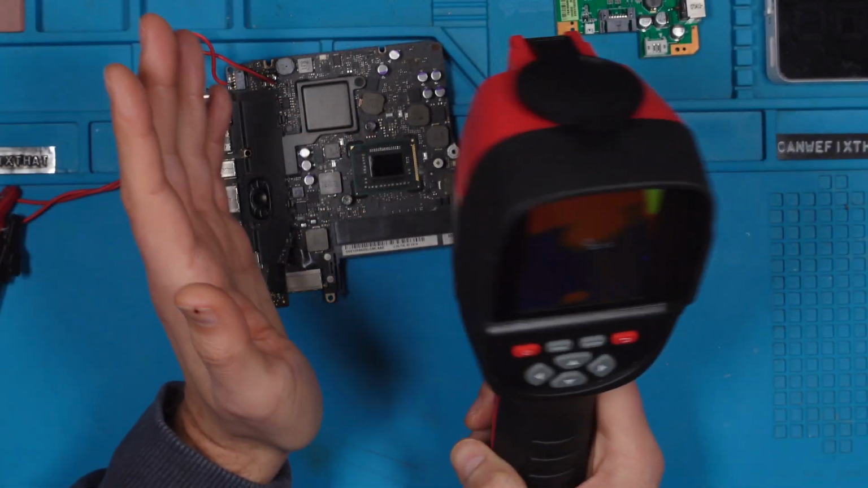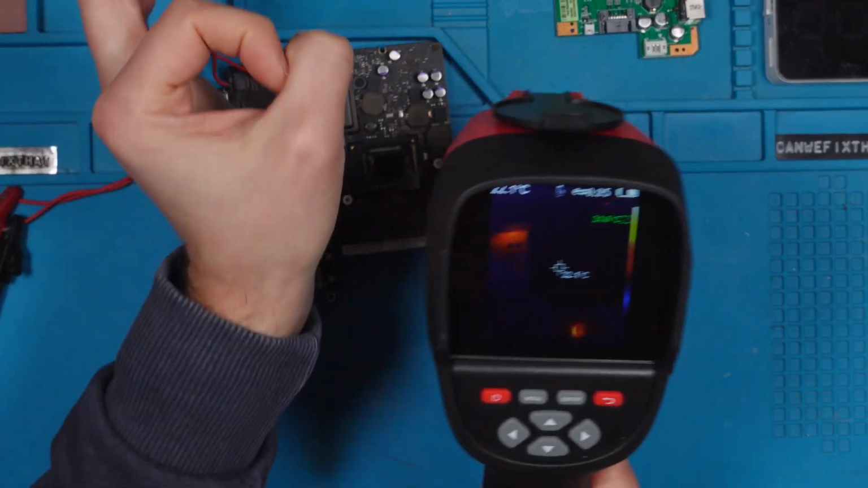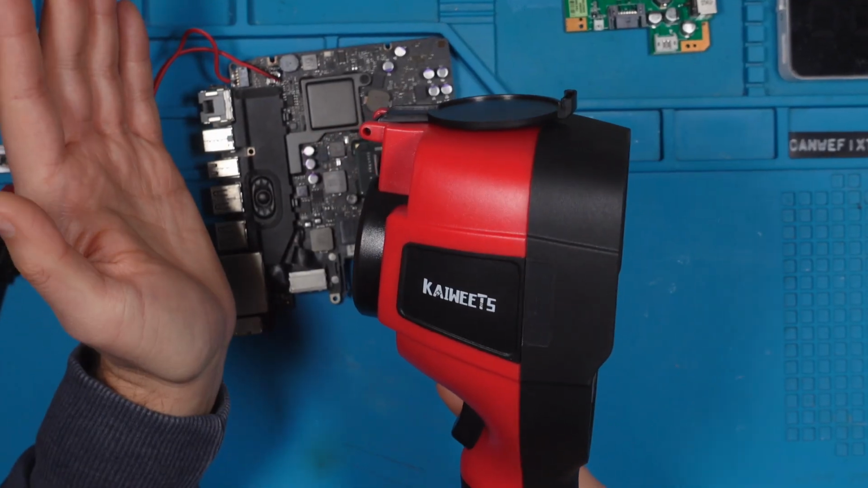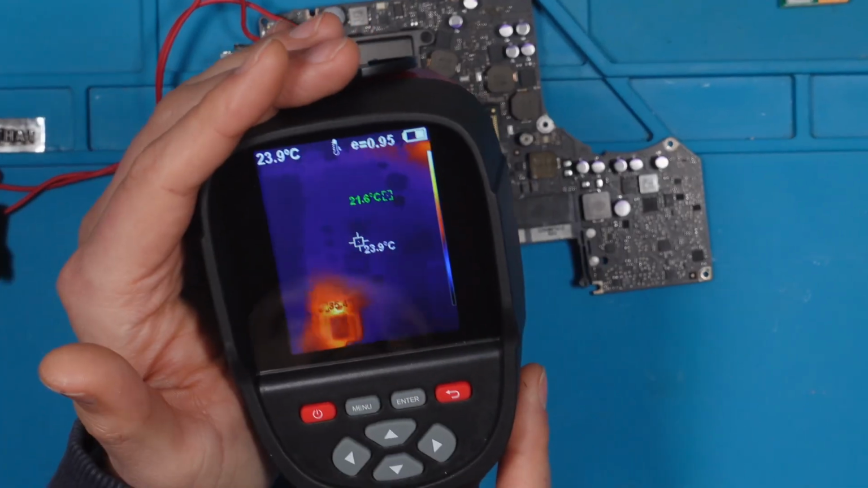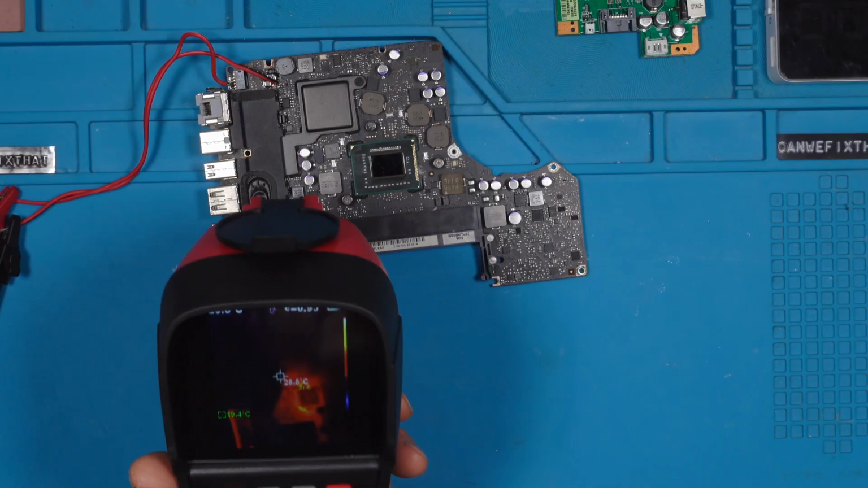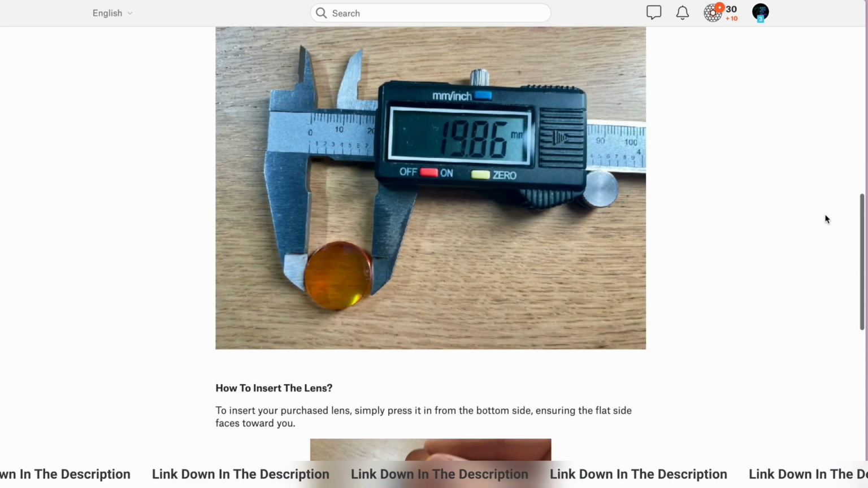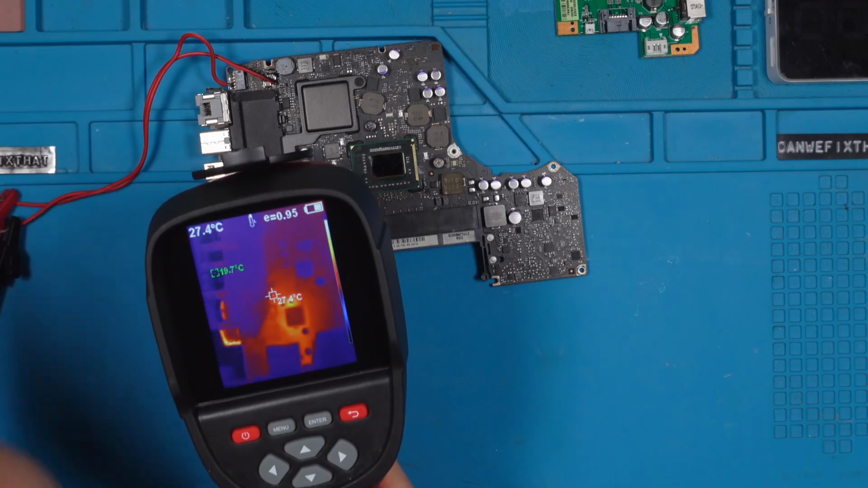To get around this, you can buy macro lenses. That's not just some roundish coated glass lenses you can put over this, but you need a holder for this. And I had just found one 3D printable adapter for this one here, but it was $8. So I just thought, why not do my own one and give it to you for free, also in the description. So if you have a 3D printer, you are able to do it on your own. I will show it to you in a moment.